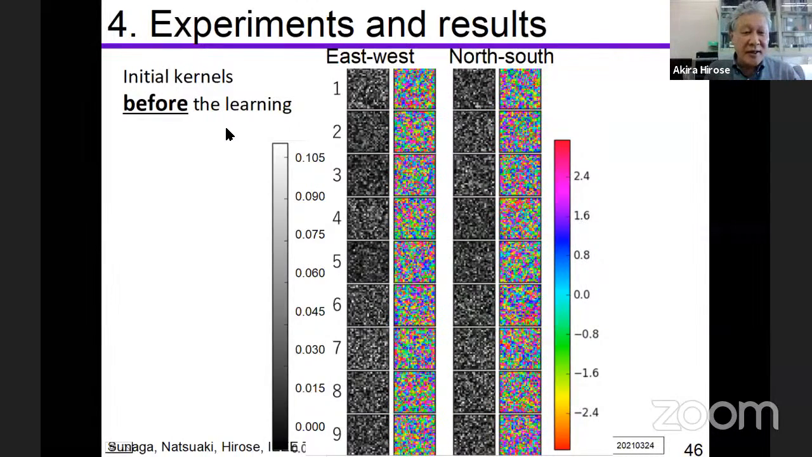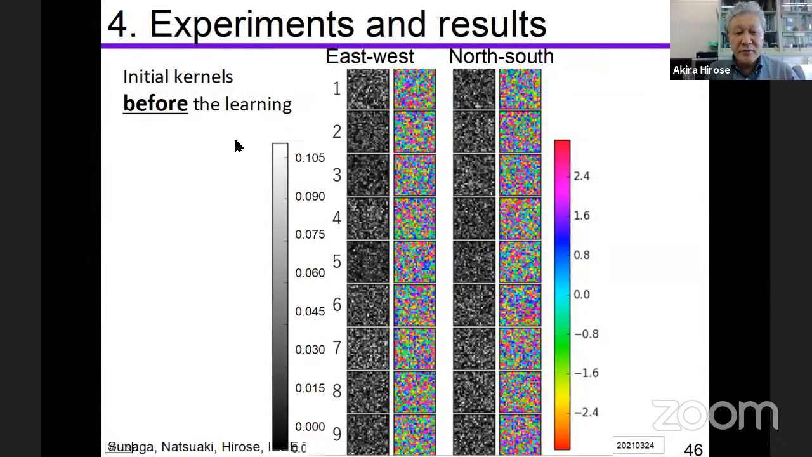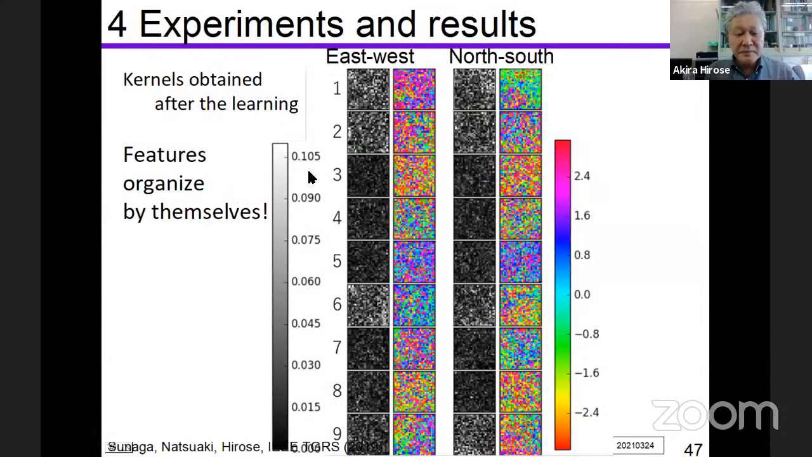Then after the learning, this is the after. Before, after, before, after. Well, we can see some of the filters have got whiter. Number 1, 2, 6, and 9.